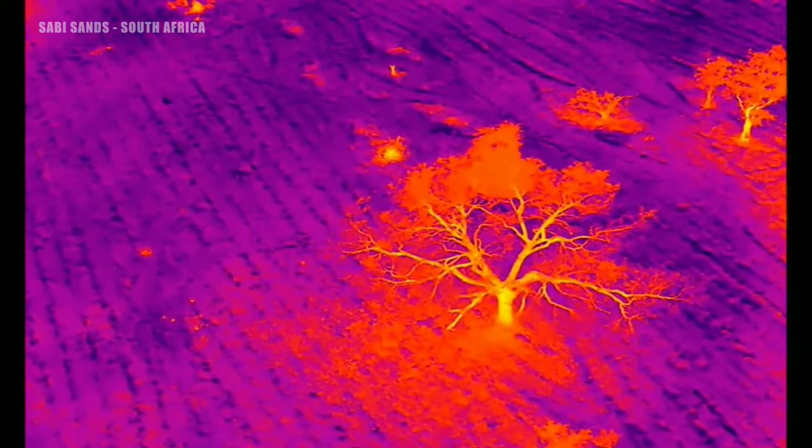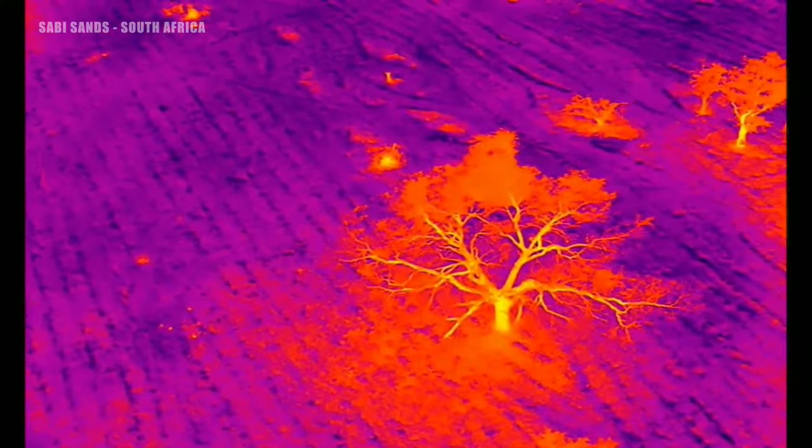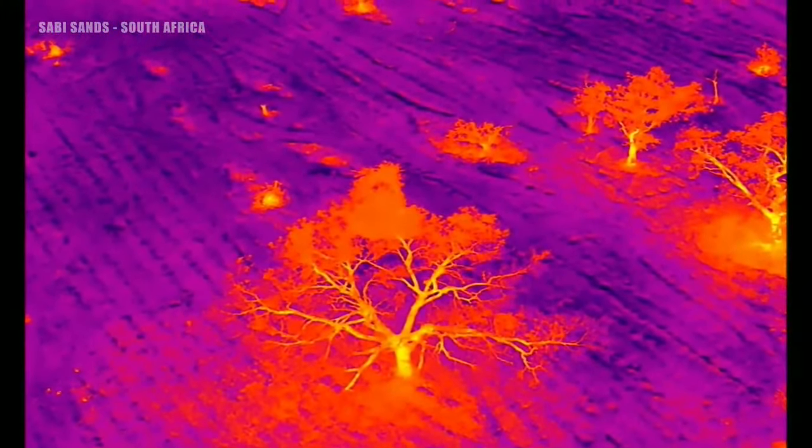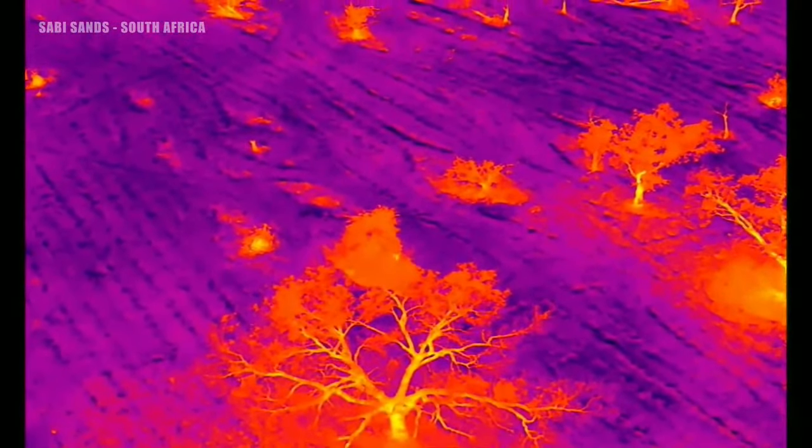I can see an impala there. We're not going to stop for that. The drone is now moving towards us.